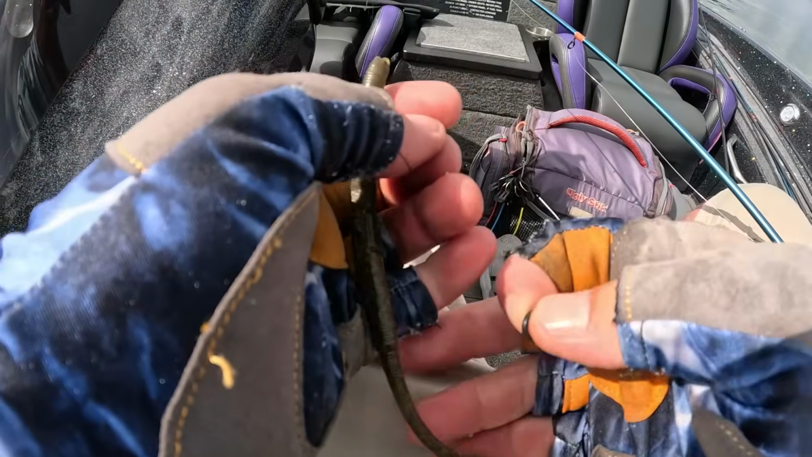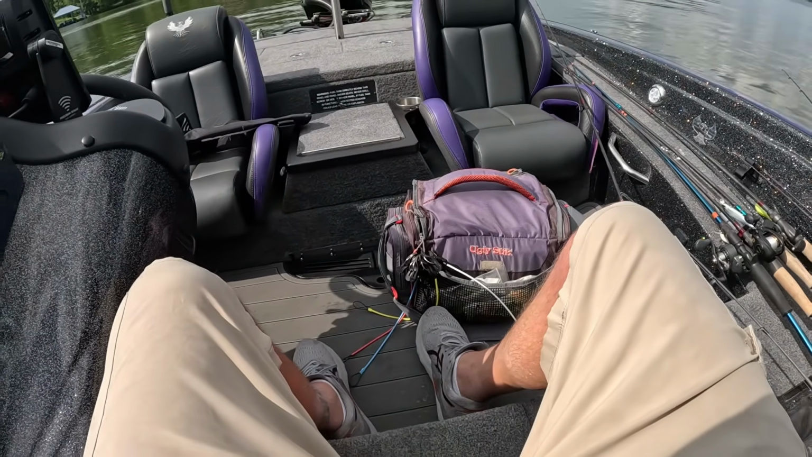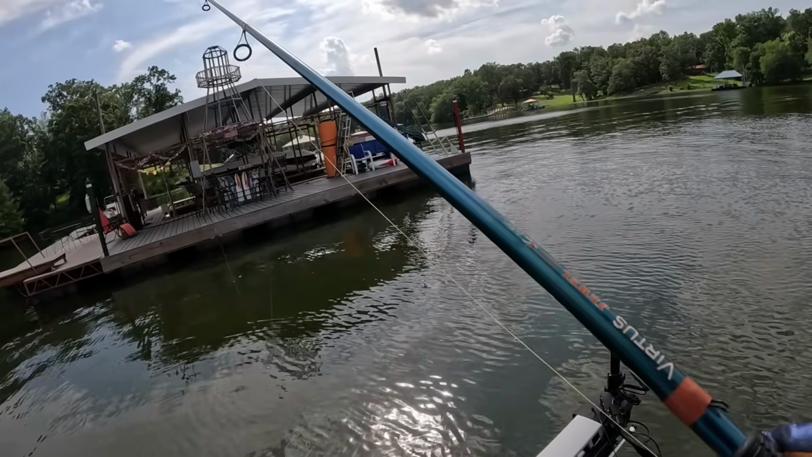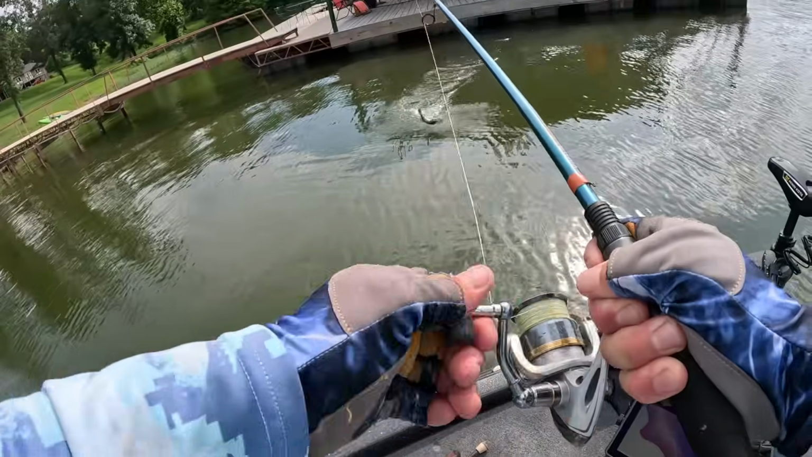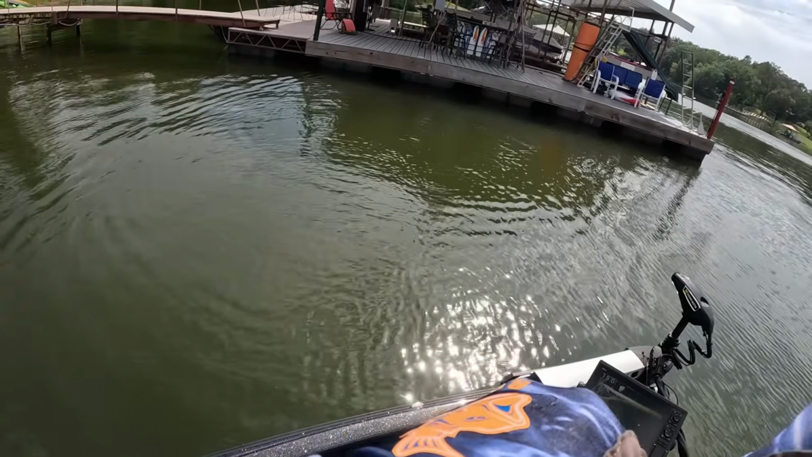We are on them. Yeah, got him. Skipped it right up under the dock stall, and we caught us one. Man, if you can make a good cast, you can get bit.